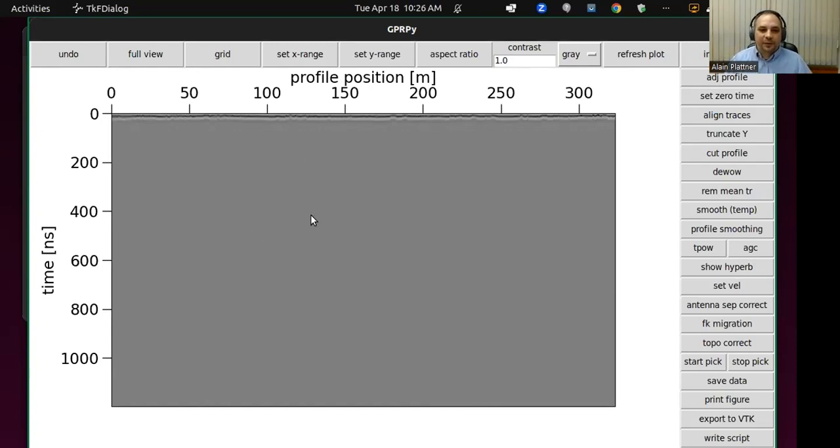Okay, so this is what we see. This is just the whole raw data. We don't yet see that much. So maybe we want to change the contrast a little bit, or maybe the way the data are displayed.